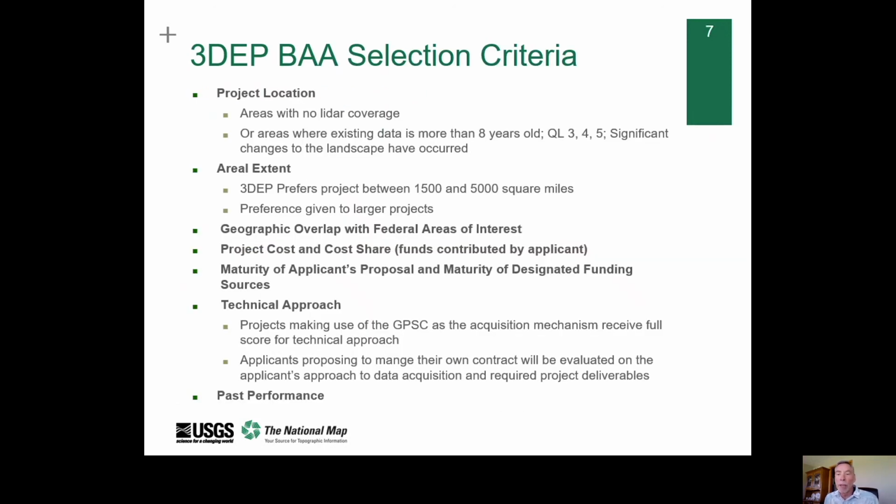When submitting a BAA proposal, the project location is an important criterion. The program's first consideration is to acquire data in geographic areas where no LiDAR data exists. The program will consider new acquisitions if the LiDAR data is older than 8 years, resolution is quality level 3, 4, or 5, or if the proposed acquisition covers areas over which significant changes to the landscape have occurred.